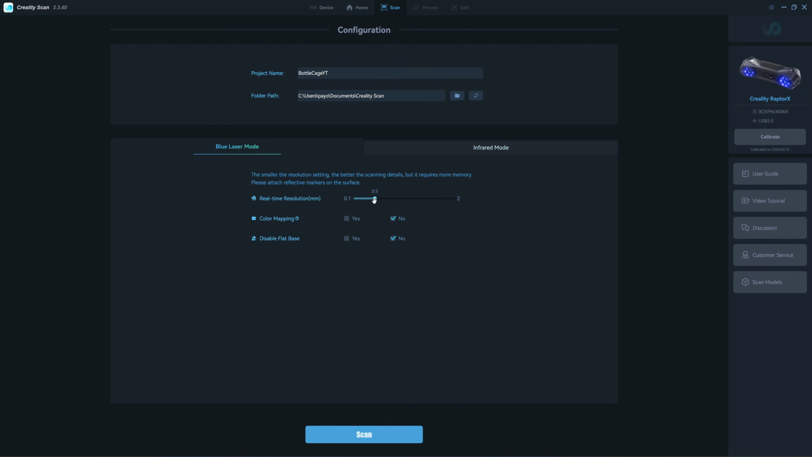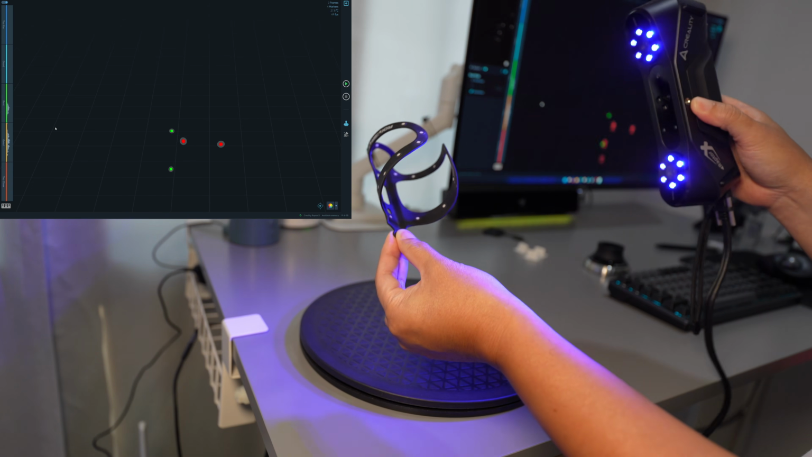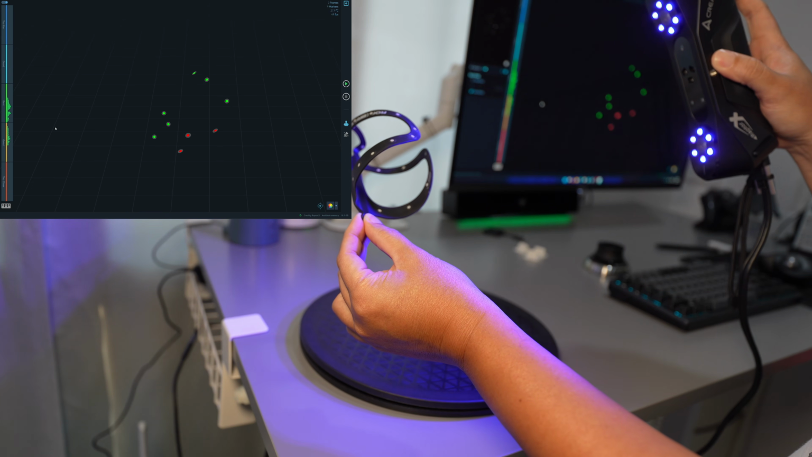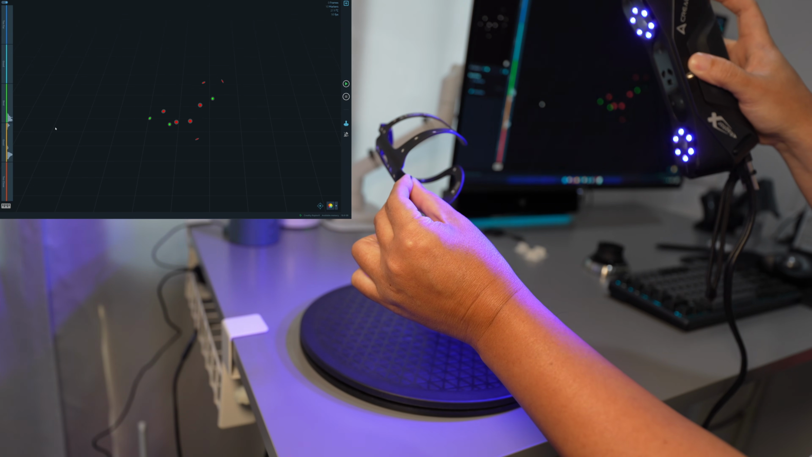Okay, I'll use 0.25 for the resolution because there's not much detail in this object. Click on scan. Okay, and next I'm going to choose a global marker. I will handhold it because it's more convenient. And then I will increase the brightness for the infrared. Start the scan.